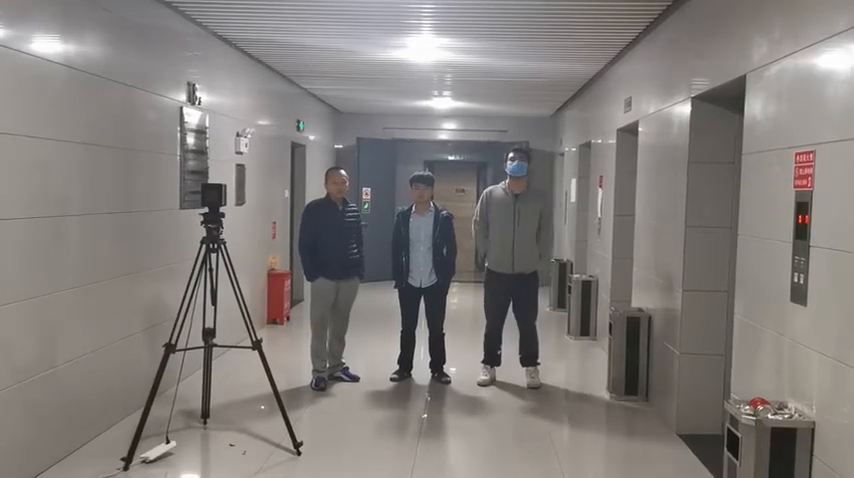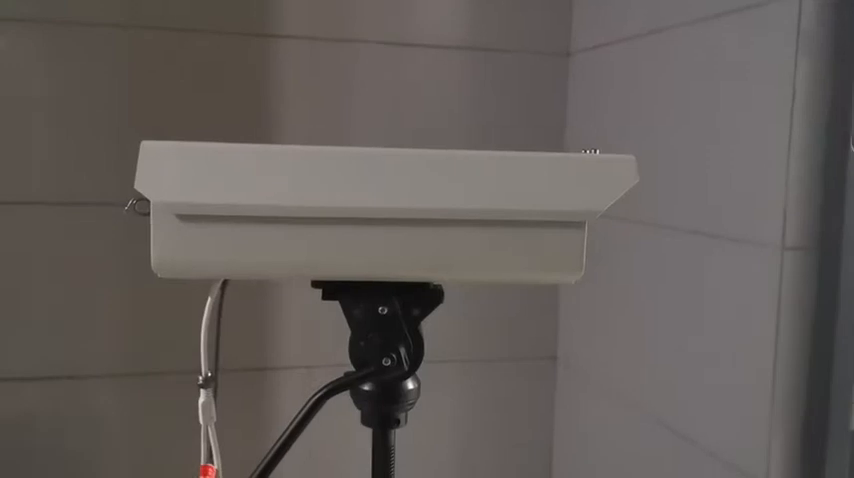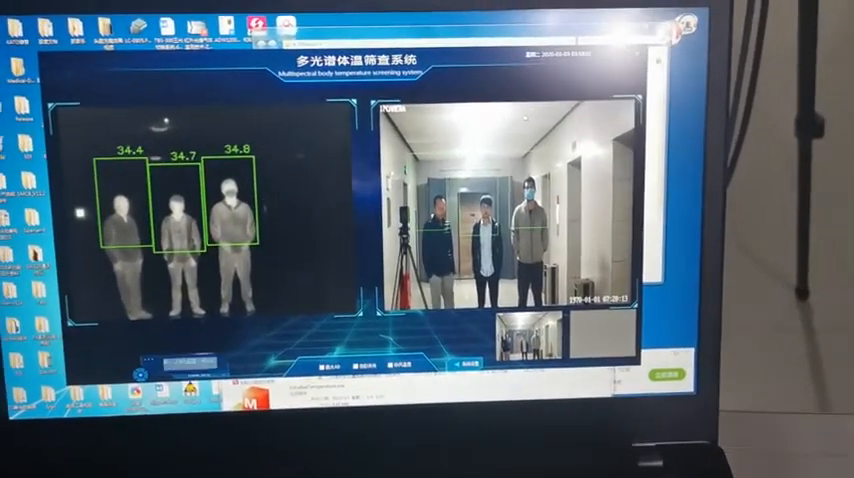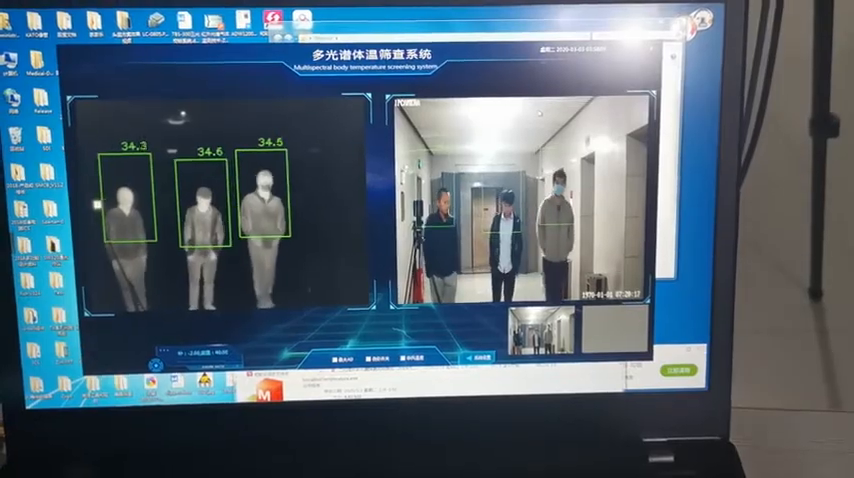As we can see, three people are standing here, and let's look at the laptop screen together. Two modes are displayed on the computer screen. The left side is thermal imaging and the right side is visible light mode. From the screen, we can see that the temperature of the three moving people is normal.